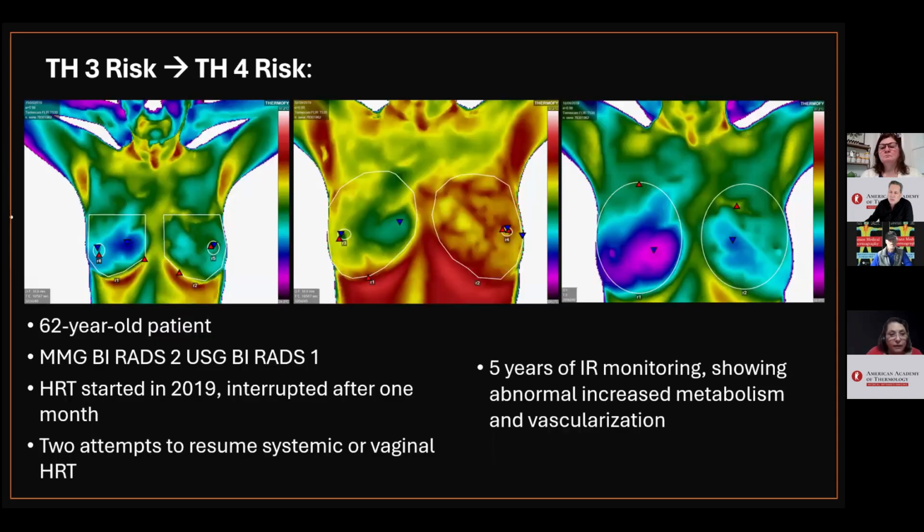And finally, I would like to present a significant clinical case. In this case, a 62-year-old patient with a BI-RADS 2 mammography has been monitored with infrared images for 5 years.